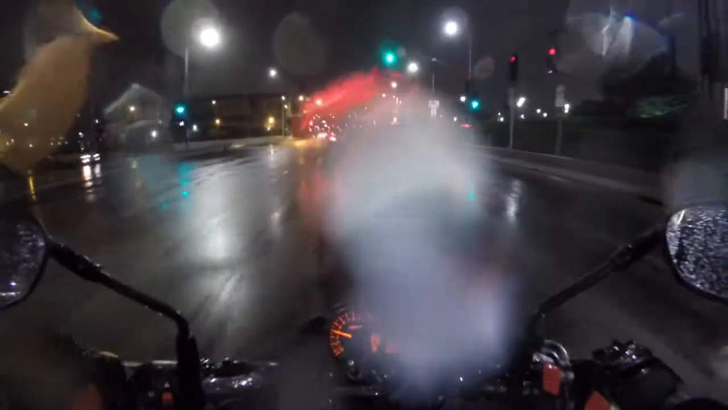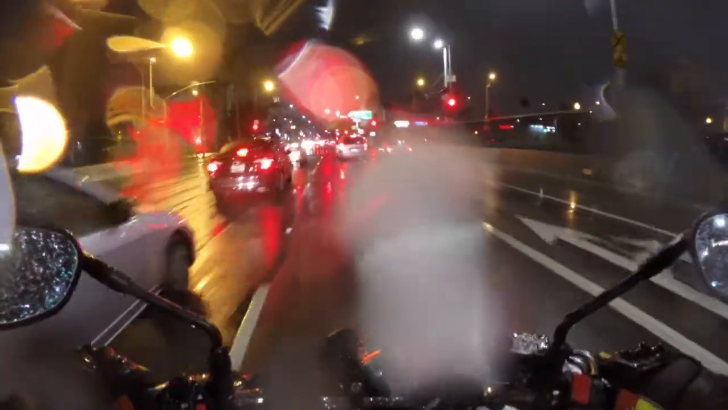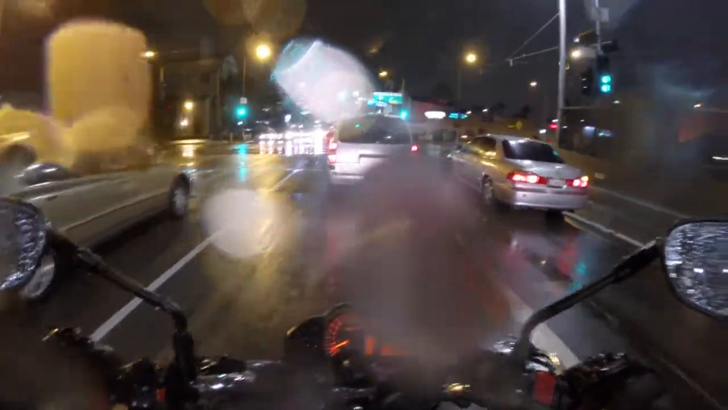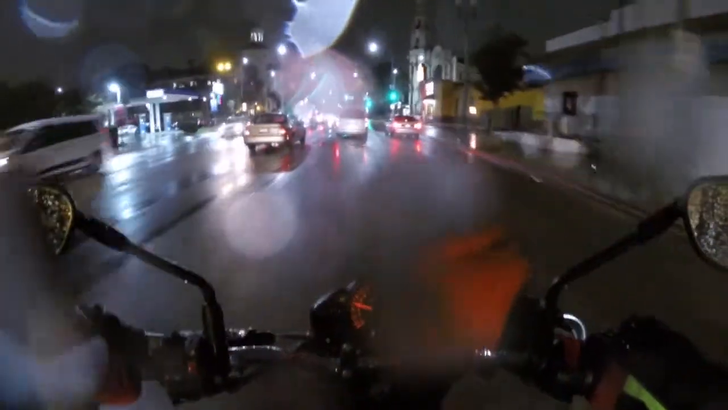So, this is what it's like to ride in the rain. And in the nighttime. Should have worn my hi-viz helmet. But yeah, since it just started raining, I gotta make sure to ride a little more cautiously because of the oils that are barely coming off of the road.